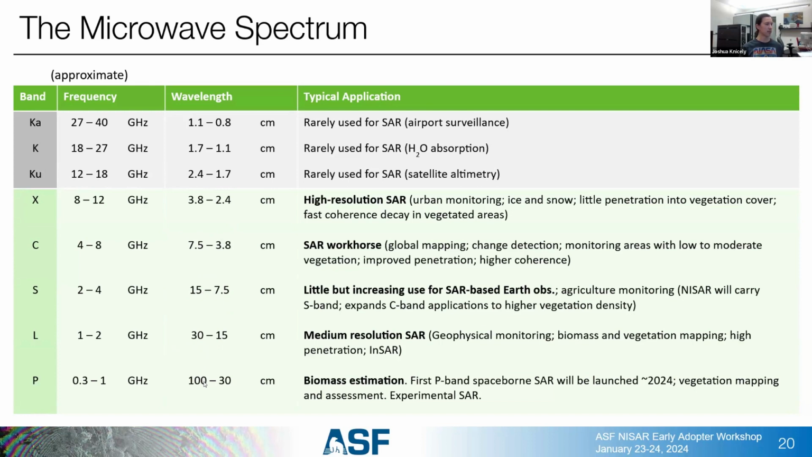And lastly, I'll mention that we have the P-band. This one isn't very common. It's the longest wavelength that gets used in radar. It's usually used for biomass estimation. The reason it doesn't get used all that much is because it gets interference from other things that we use, like cell phones and TV transmissions and stuff like that.